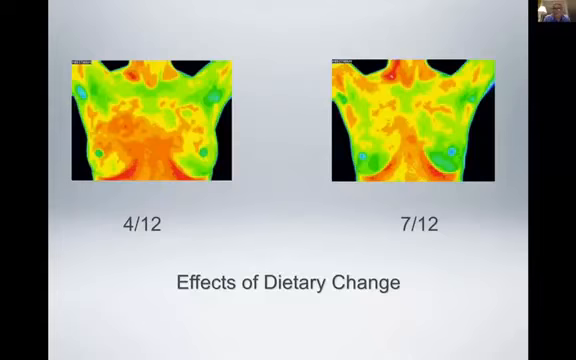A cancer isn't a cancer from the conventional medical point of view until it's big enough for us to see. And in reality, it takes like 8 years or so. Every cancer is different, but some studies show an average of 8 years from the time of the first cancer cell to the time it's big enough to actually see a tumor. And thermography really can potentially pick it up in that 8-year period when it's early enough to potentially do something about it other than surgery, chemotherapy, and so on.